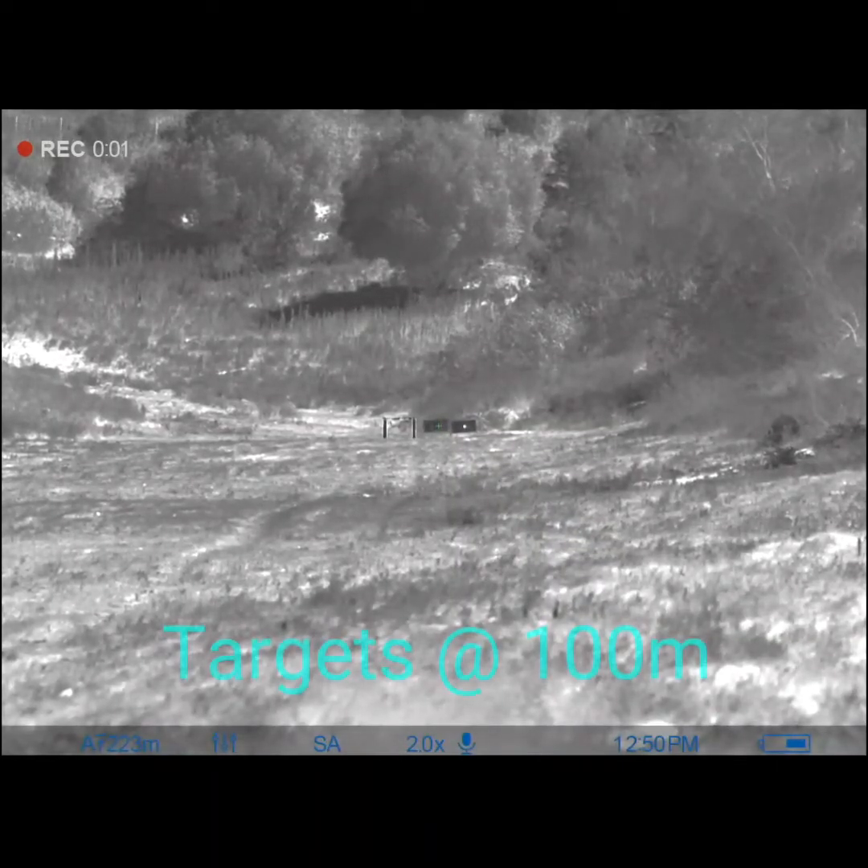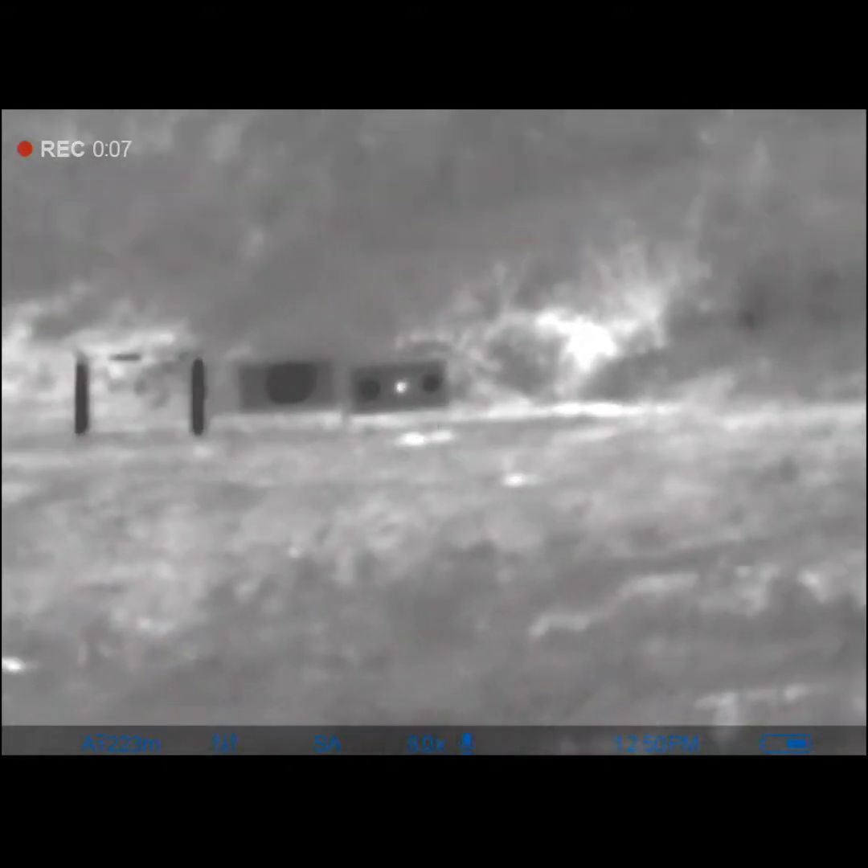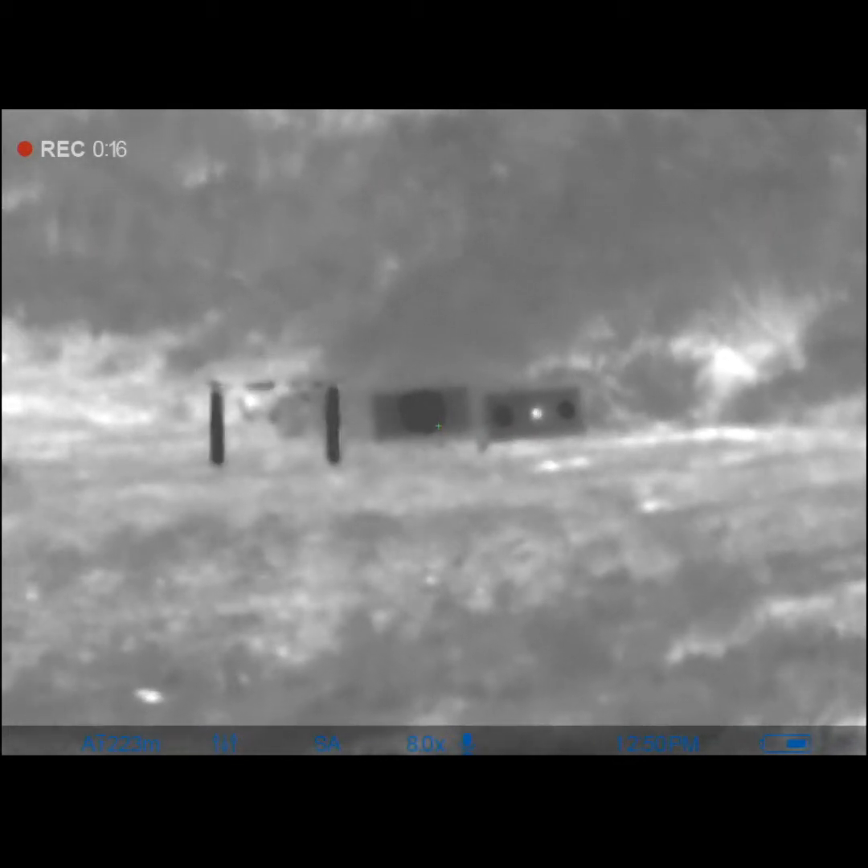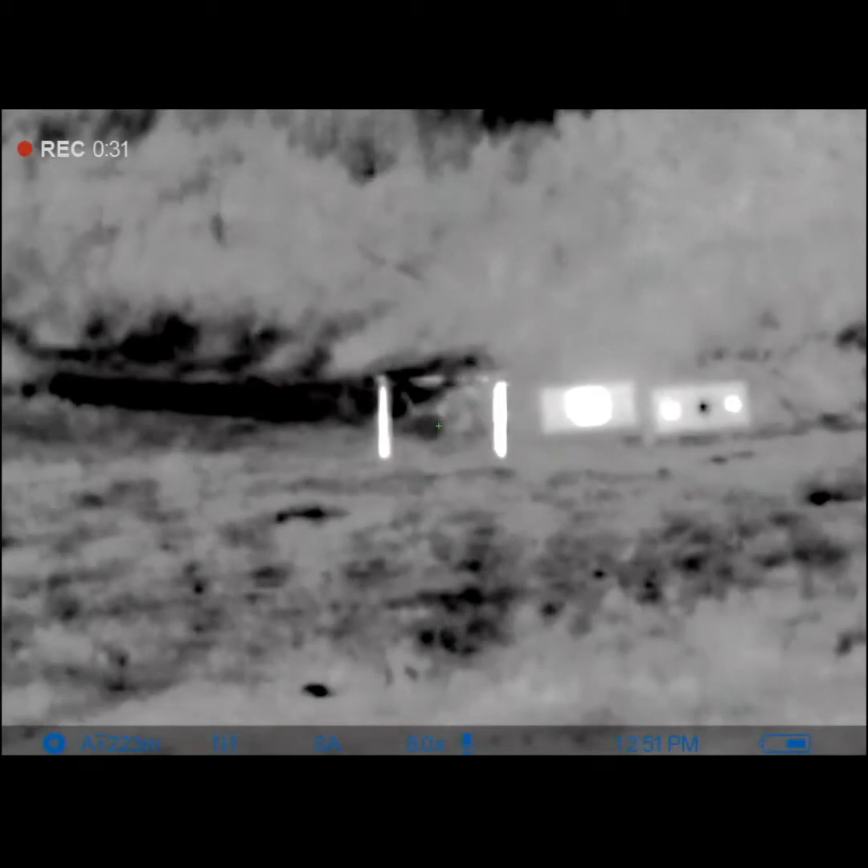Okay, so now we're at 100 metres, still on black hot. So you can still see the heat pad, only just. Let's get the focus right. You can definitely see the thermal target and the foil. And you can make out the gongs if we change to black hot. So definitely still shootable at 100 metres. That little gong's faded away. This wind is so cold, and yeah, the gongs aren't retaining all that much heat, unfortunately.